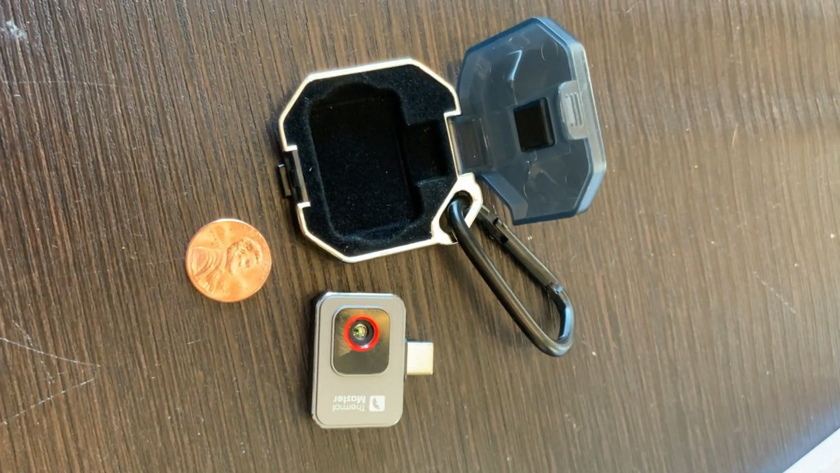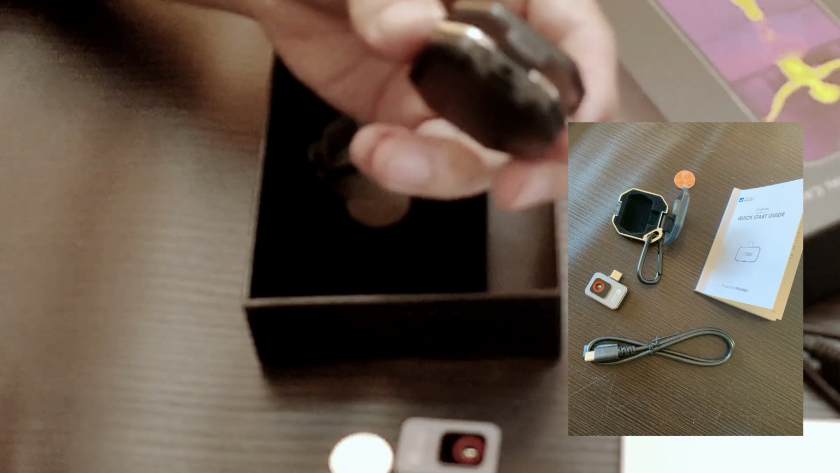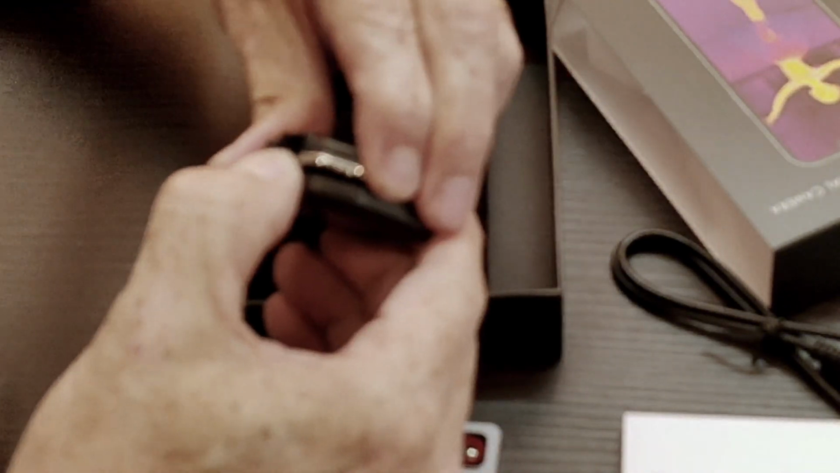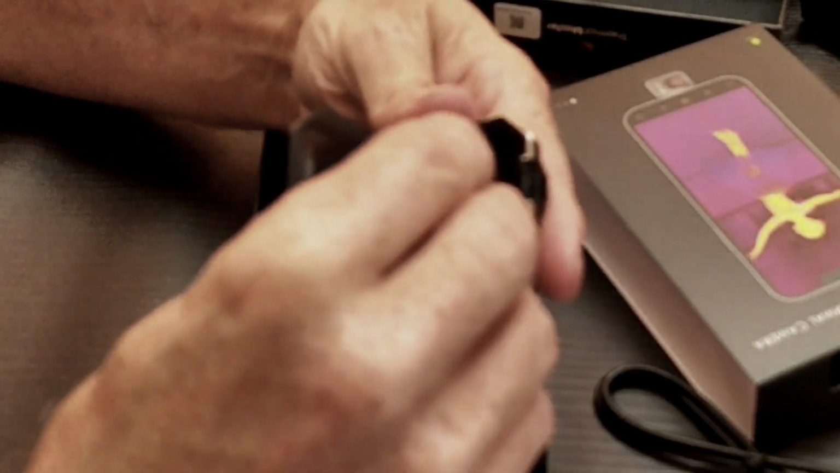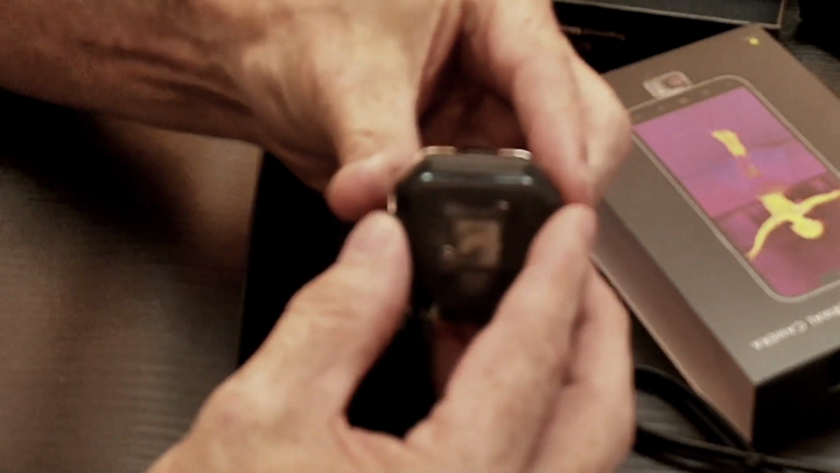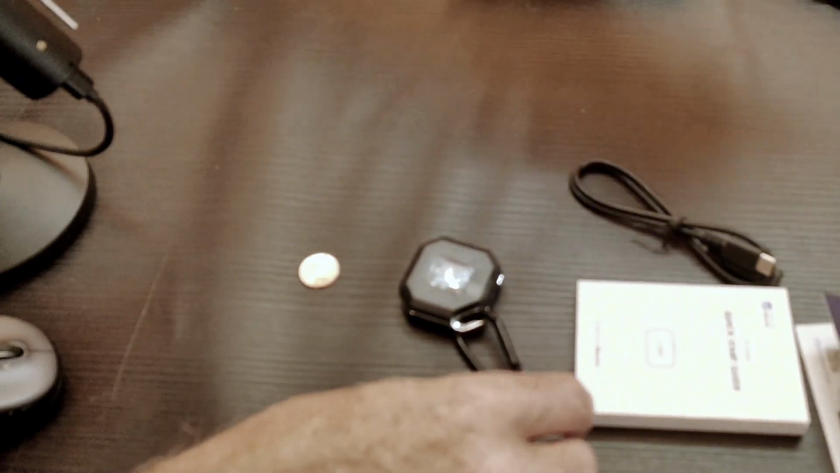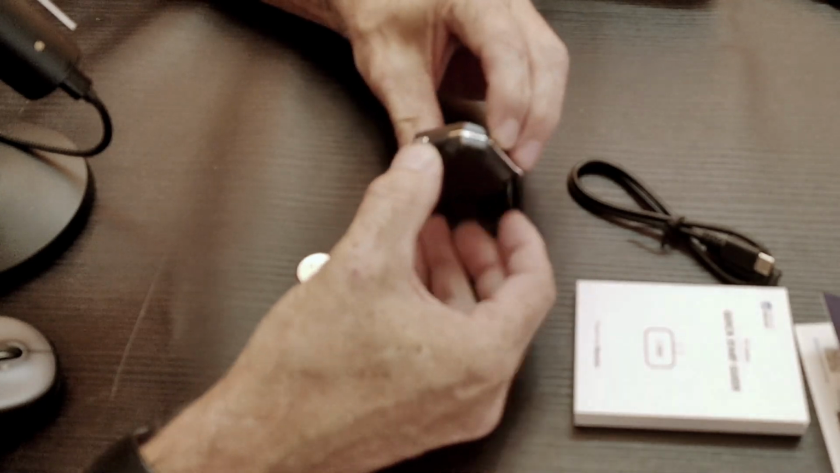This is very tiny, and it comes in a nice hard, felt-lined carrying case, and I'm going to assume that this is so that you can connect it to your keychain and just take it with you wherever you go. One of the things that I did read on the specs was that it does not have a battery in it, which is really nice, because that means instead of you having to worry about charging it up, you can put this on your keychain, you can carry it with you, and when you get to where you need to do an inspection, a review, check out a system or whatnot, you can just pop this